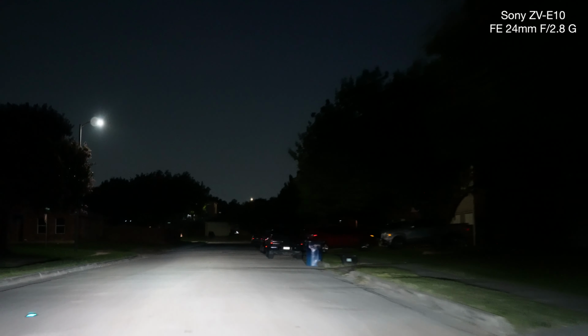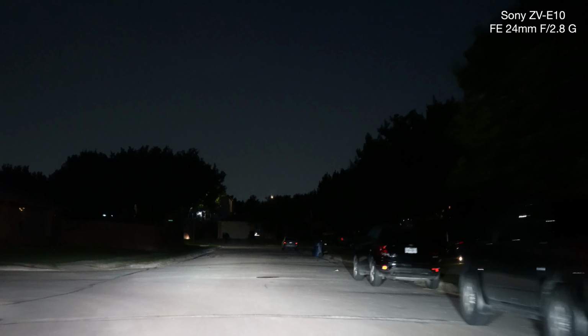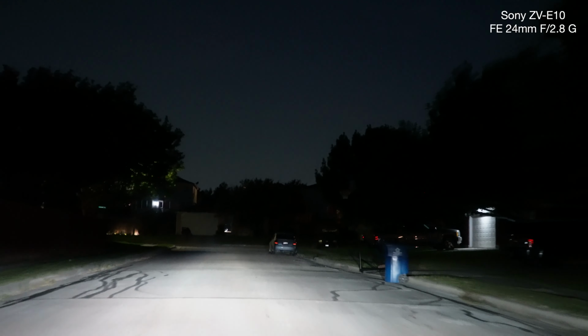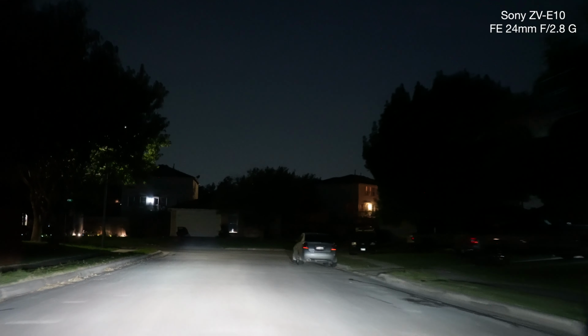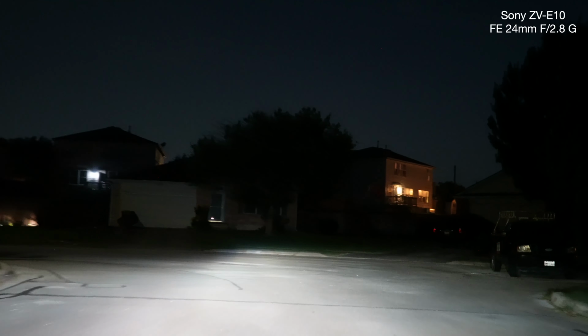See if the camera is... So at Intelligent Auto it's 1/30th, and you can see a whole bunch of flare on the lampposts. This is what I was talking about. F2.8. This is too bright.